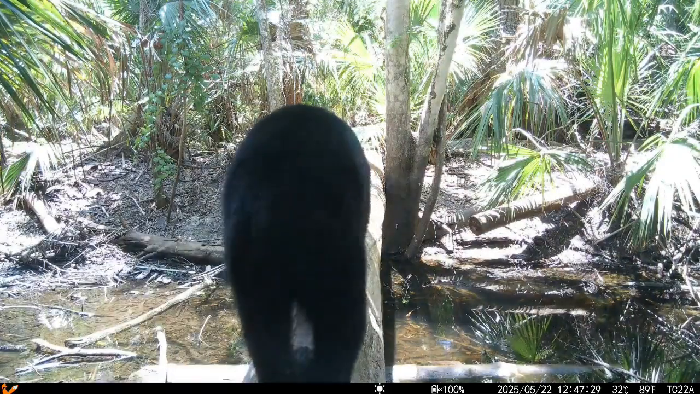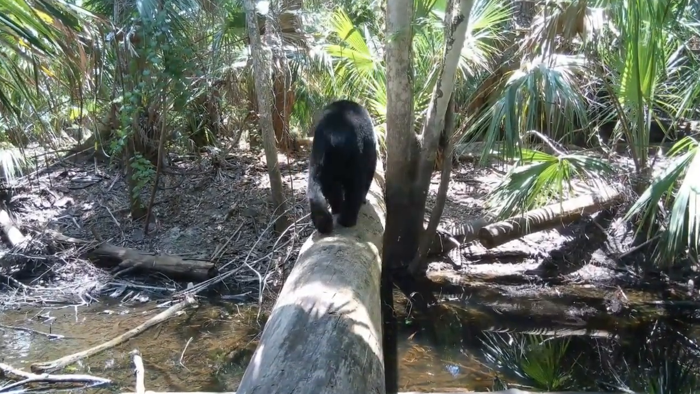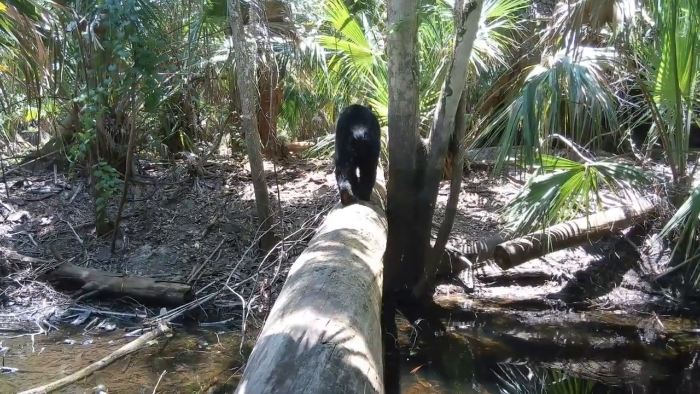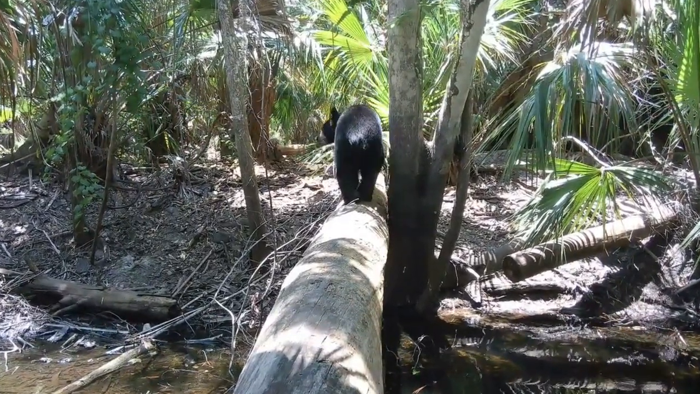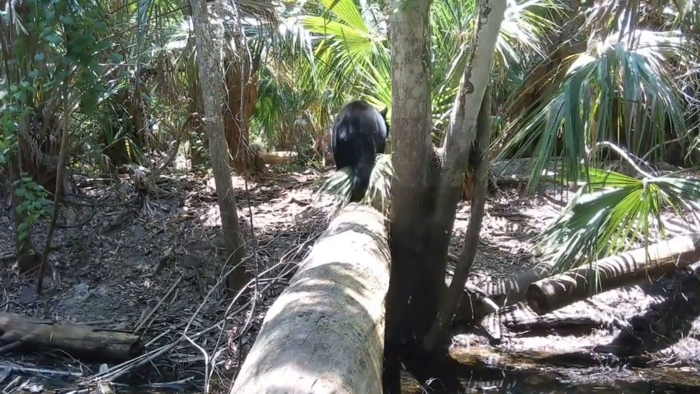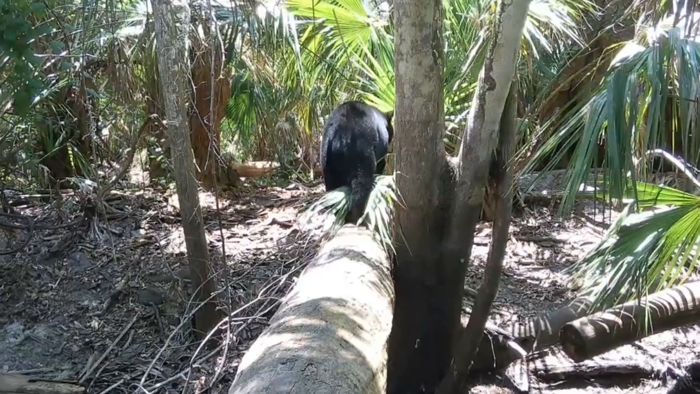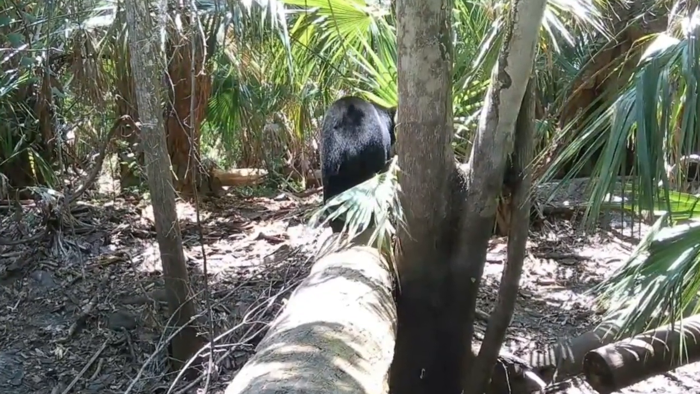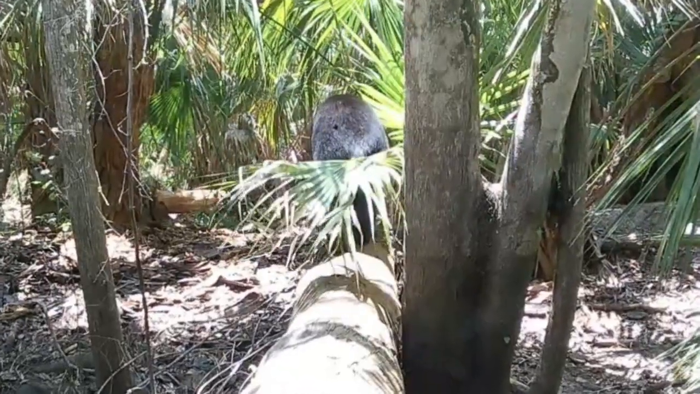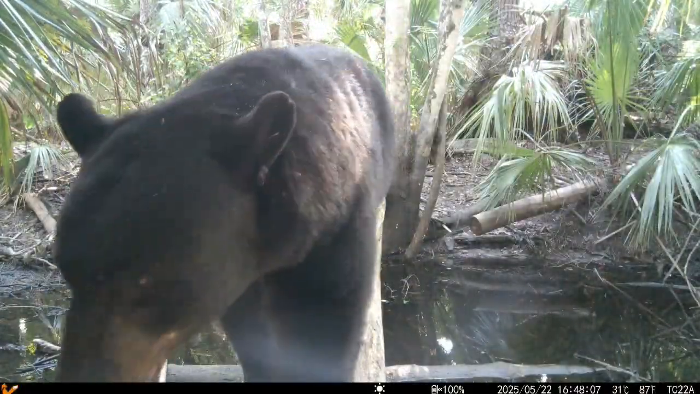Look at this bear. Now his ankles look like they're kind of bending a little weird, but I'm just wondering if that's because he's on the log. I'm not sure. Not sure at all. But he's a little daunted by that palm frond sticking out over the log there. Took him a little bit to get over it. I don't know where he's going or what he's doing.